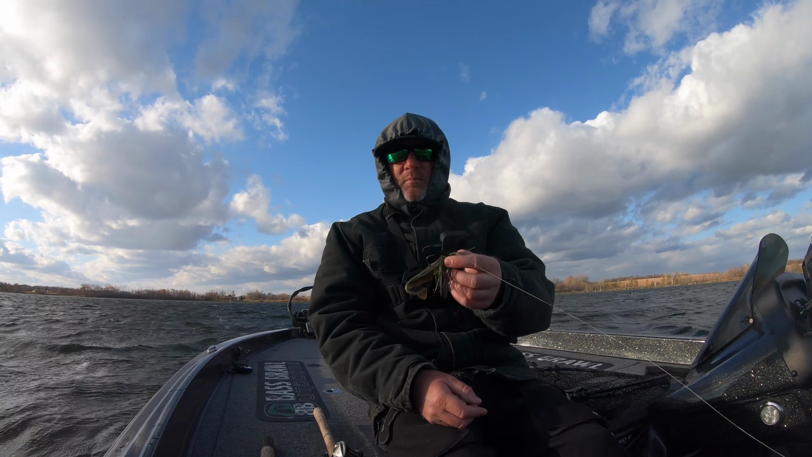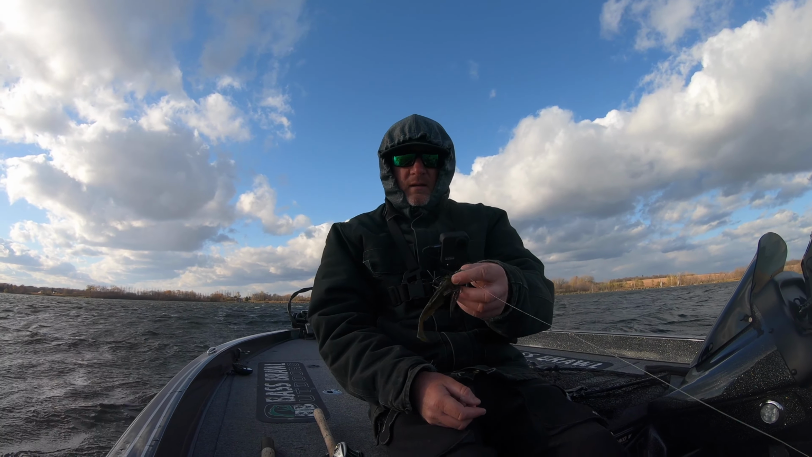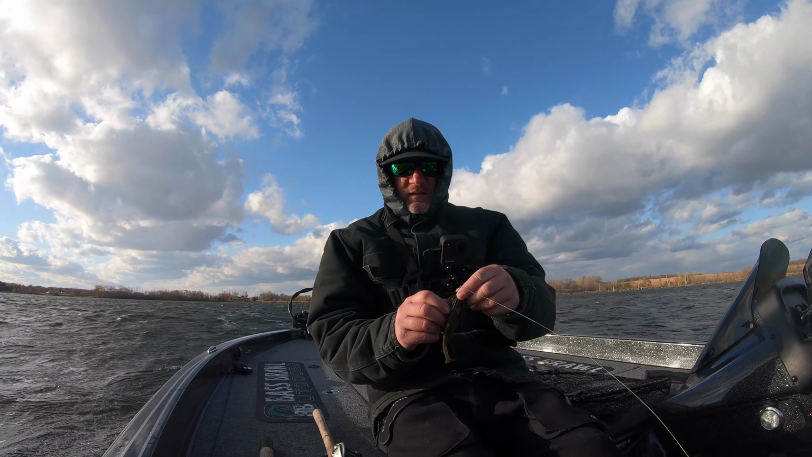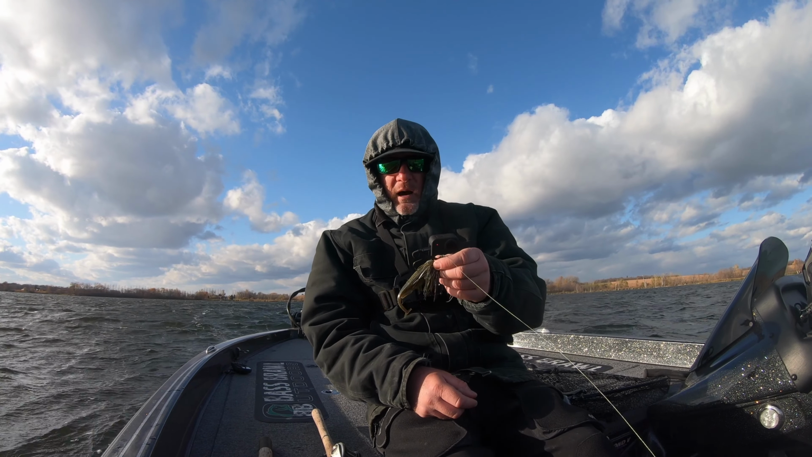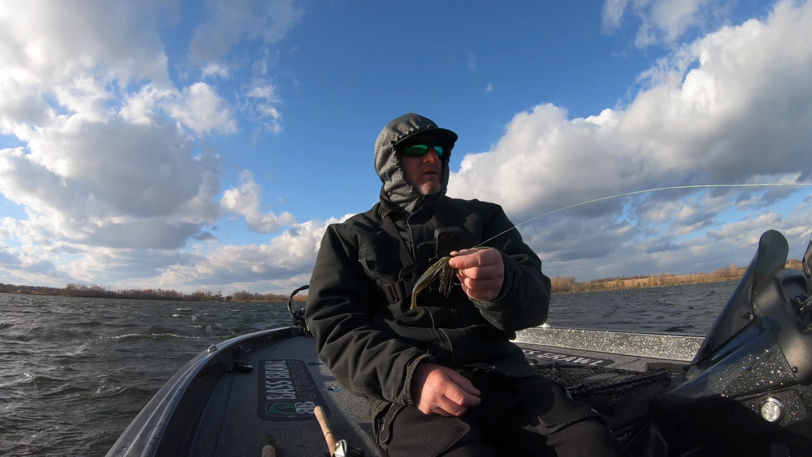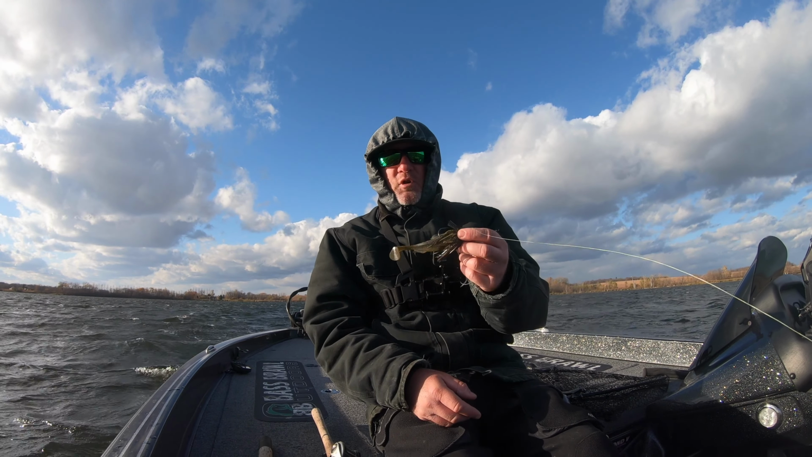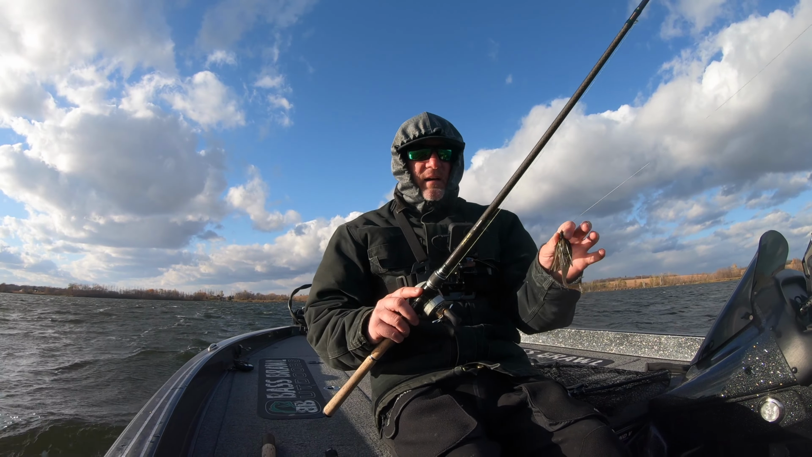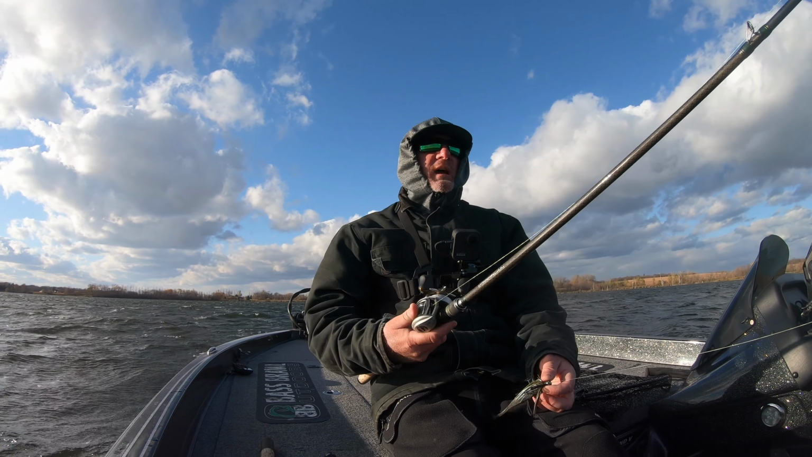Just throwing it to deep rocks and slowly crawling it over them. That water's cold. Those fish are still getting adjusted to it. That wind picked up and got them going a little bit, but deep rock, little bit of wood, just slow crawling the jig, and you didn't feel them very good. It just got mushy. But if you use a good rod, have some braid on, you can feel just enough to know when a fish has it.